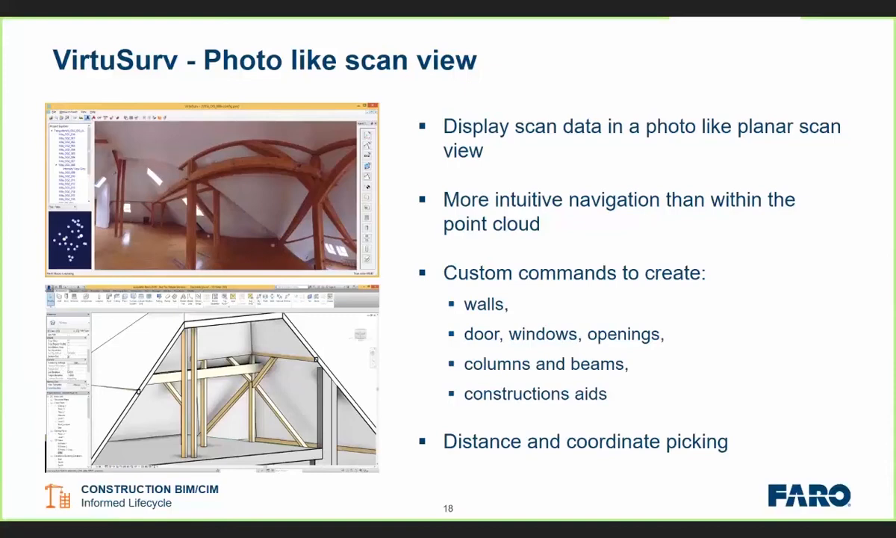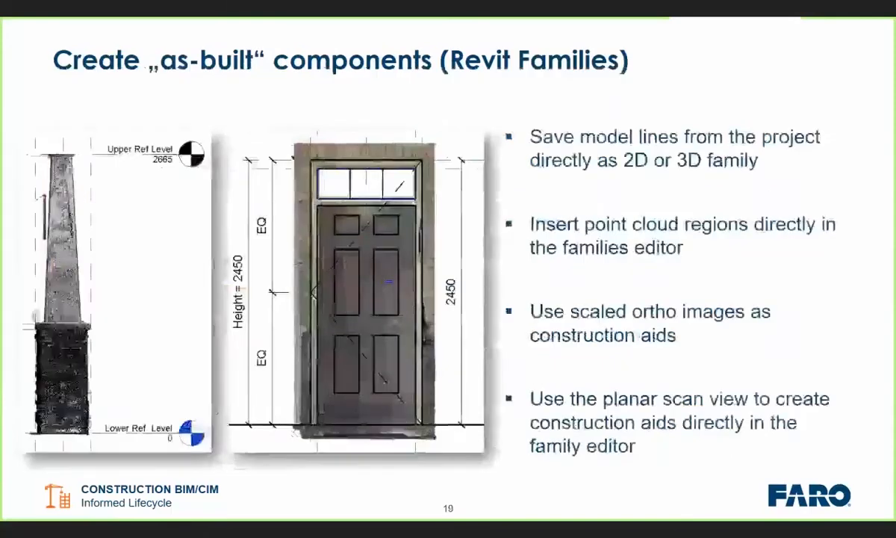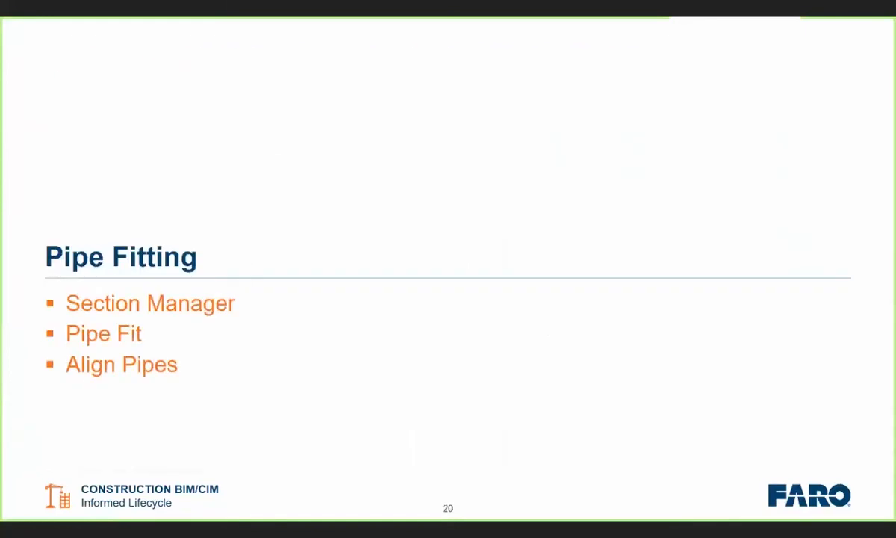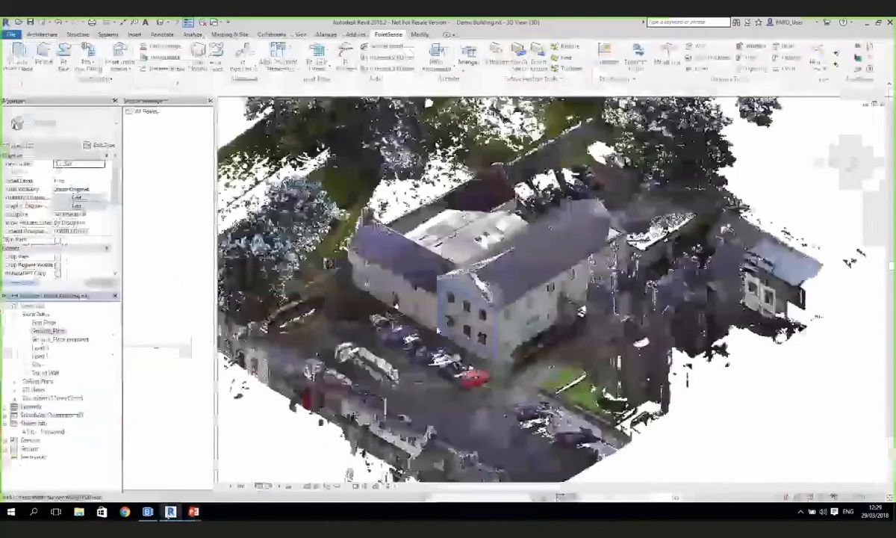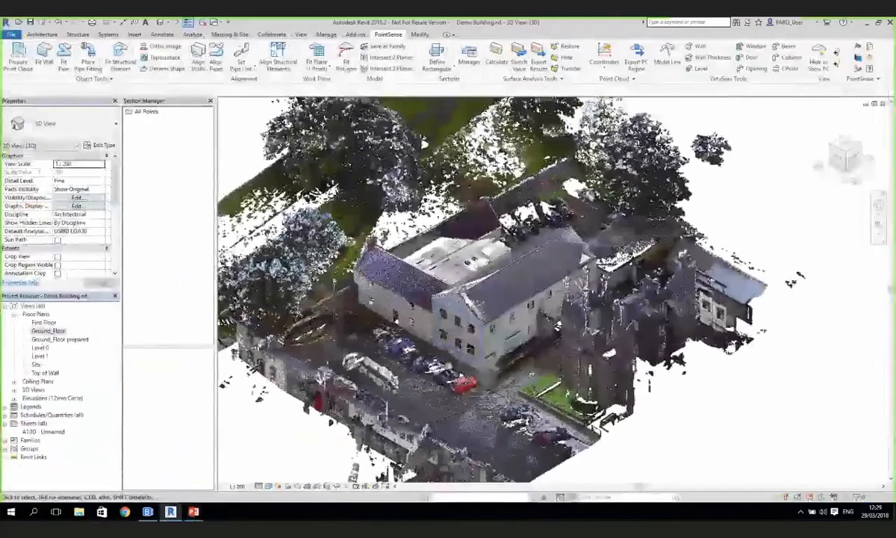We have now obviously put these tools into Scene. So we're going to look at that a little bit later, but these tools are available within VirtuSurv. And what we can also do is create orthographic images of the point cloud and take those orthographic images into the family templates, and also take 3D selections from the point cloud and push those into a family template. So this is exactly what we're going to look at now. Okay, so let's just jump back out again.